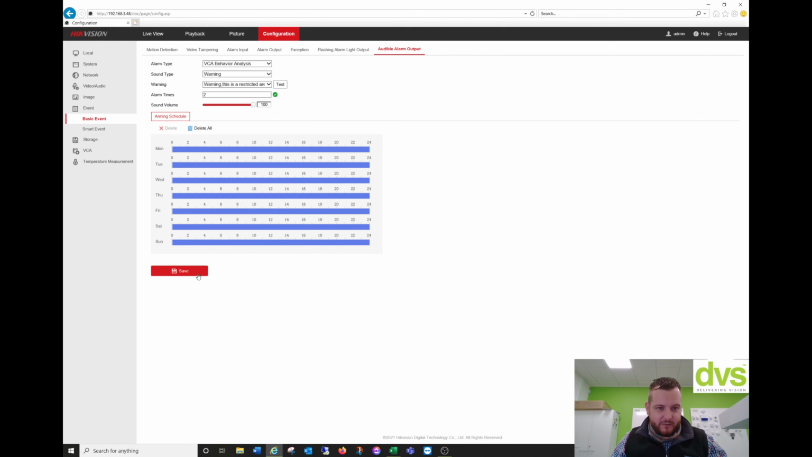So you can see how configurable this is. We can choose warning or custom audible, how many times, the volume, and when it's active. So we'll save that. Really powerful. Smoking detection. Again, smoking is prohibited in this area.